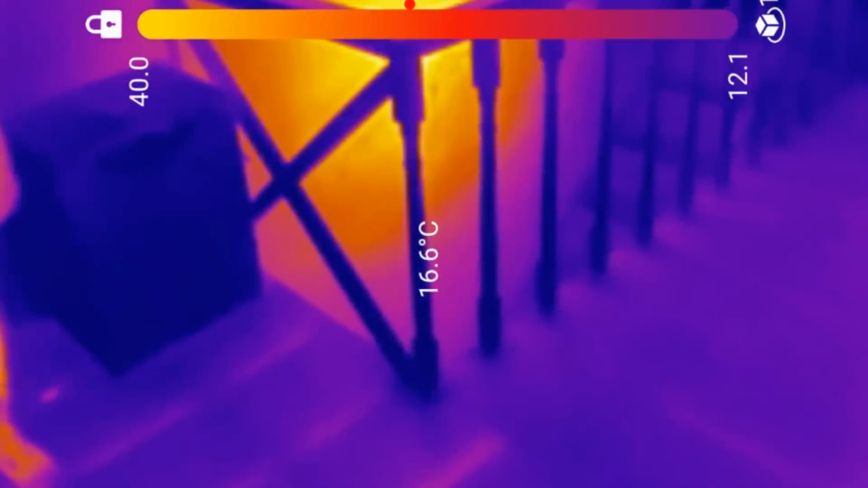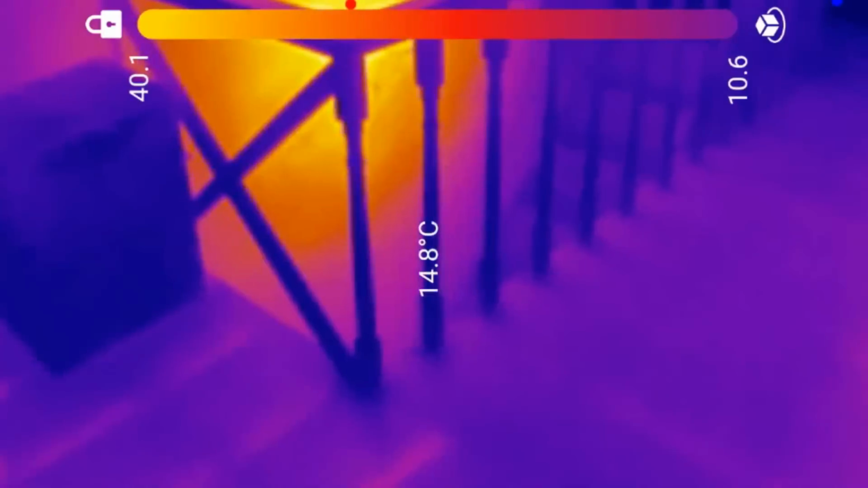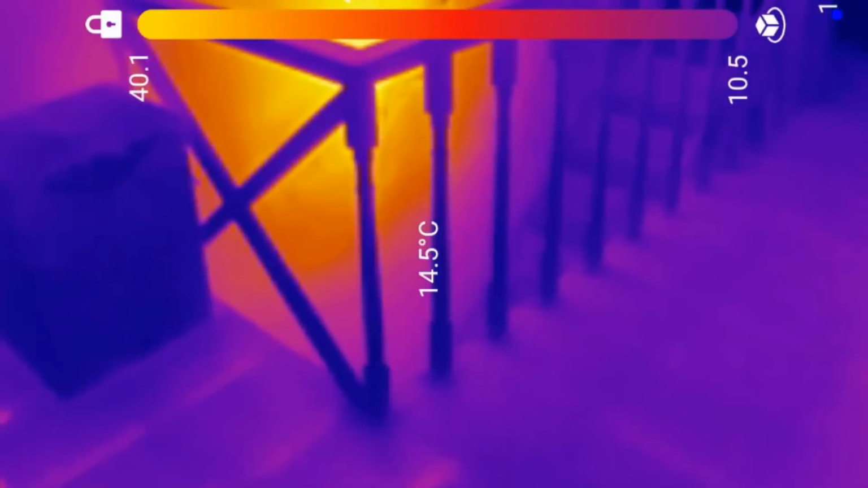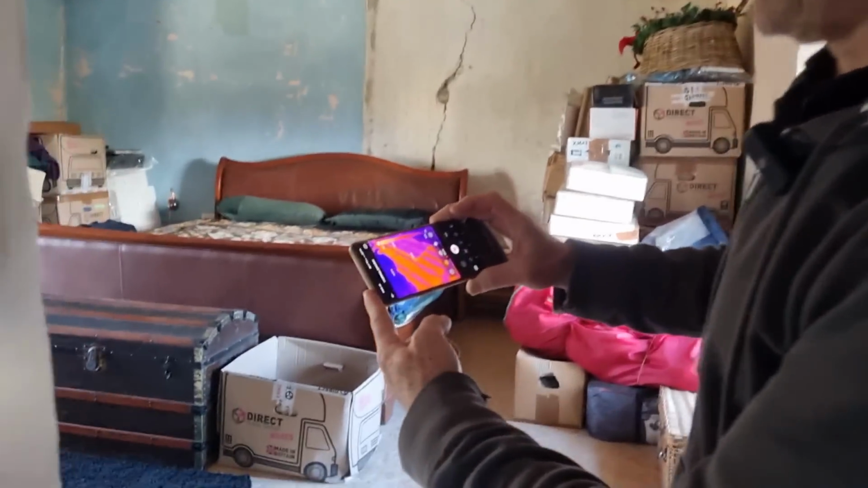Yeah, it's heating up here, isn't it? Upstairs. If you insulate your ceiling downstairs, you're actually stopping that heat from coming up. Yeah, and at the moment we can do with all the heat that we can get. And this is a great example above the range.